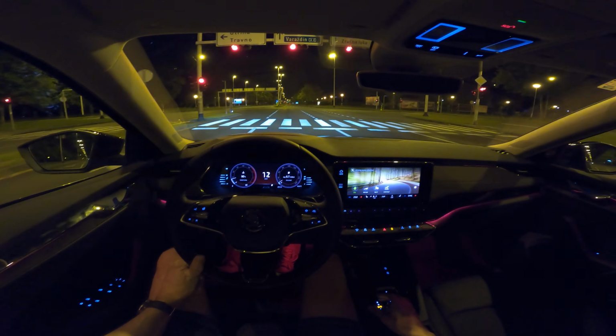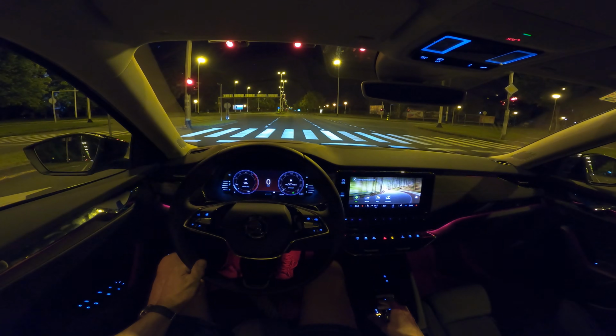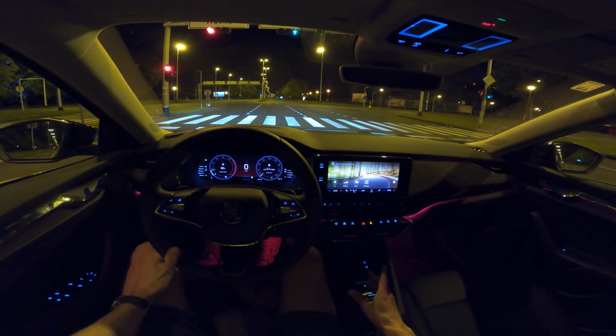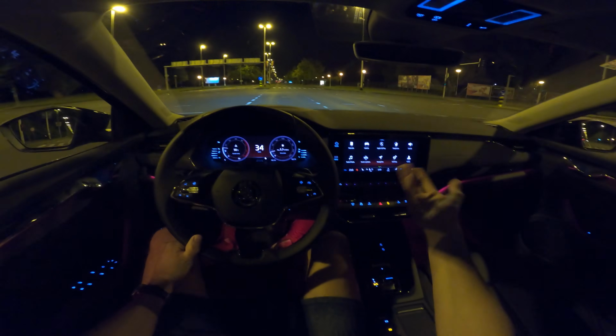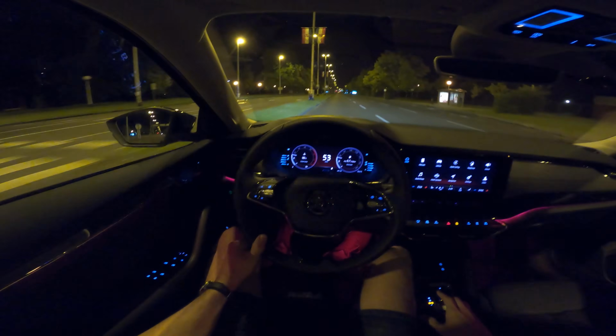You can see here, with the new road marks painted, how good the matrix LED lights are. We're gonna come to the pitch black and test them as well. Now it's a little bit annoying: if you don't press the button or the X, it just stays in the same menu, so it's kind of annoying, honestly.